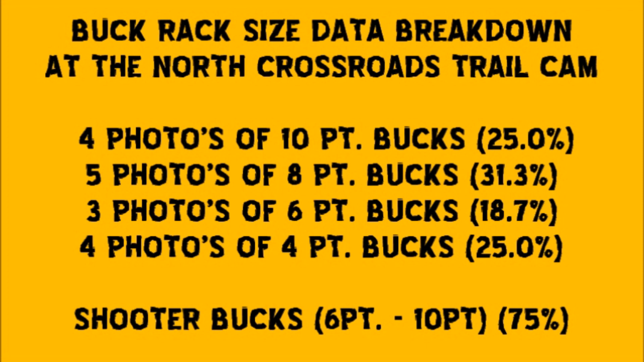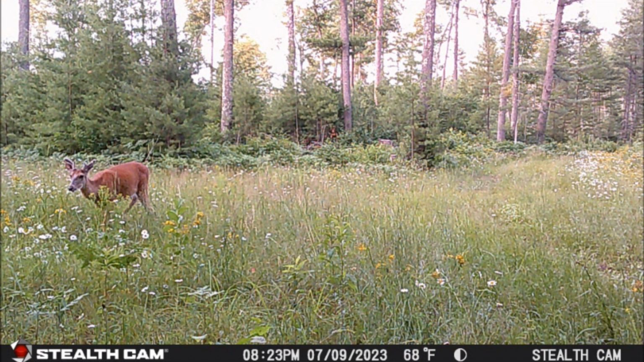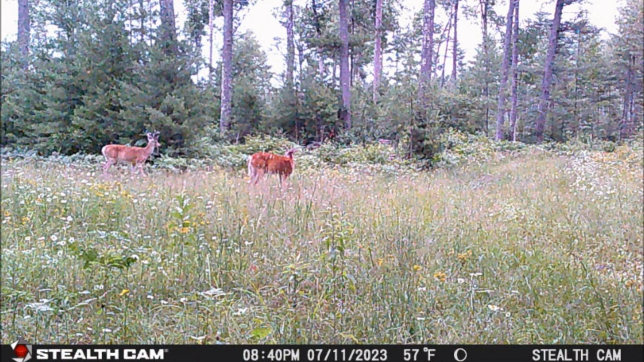So let's take a look at some of the selected highlights of the buck encounters with this North Crossroads trail cam. The first buck, a 6-point, on the left-hand side of this photo, showed up on 7/9 at 8:21 p.m. By 8:23 p.m., he was on the move going west, when somehow the trail cam caught his attention. Next, on 7/11, we have multiple bucks, a 6-point in the center and an 8-point on the left-hand side of this photo.